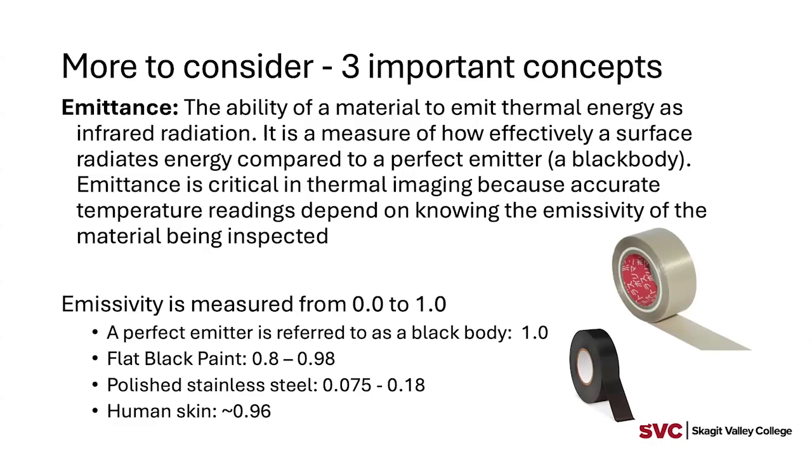A perfect emitter, something that can emit the exact amount of radiation that it has, is often referred to, when you read about this or learn through other certifications, as a black body. The emissivity in that case is 1.0, so it's a perfect emitter.